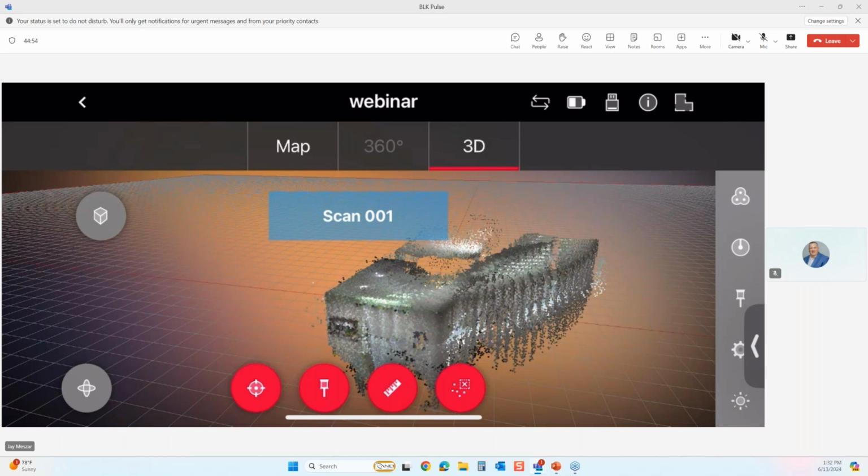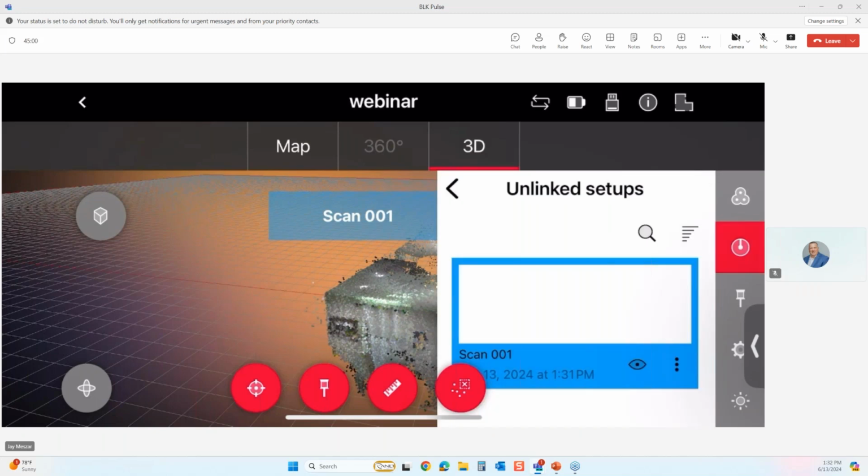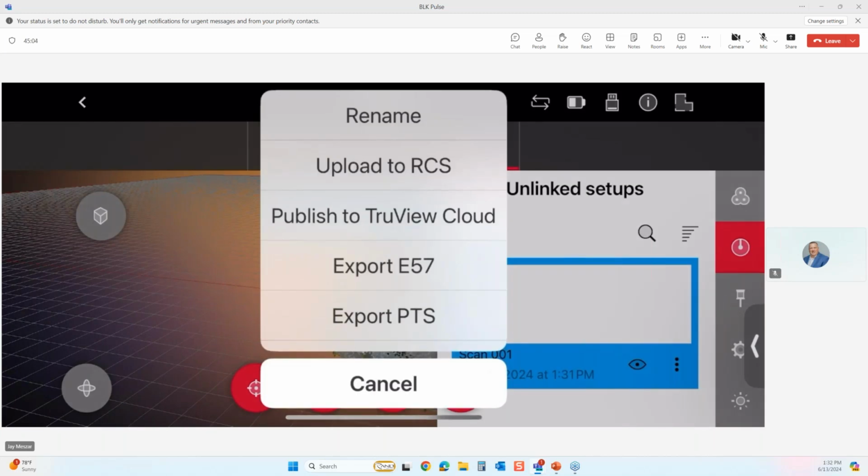Now the advantage I have by using this Field 360 app is that it allows me to take some of this data, and if I so choose, share it in real time, whether I upload it to Reality Cloud Studio, which, if you haven't seen it, is a Leica sharing service.